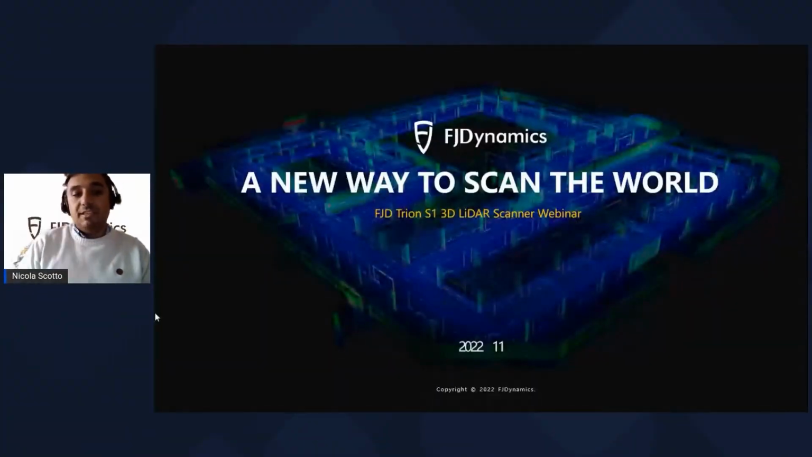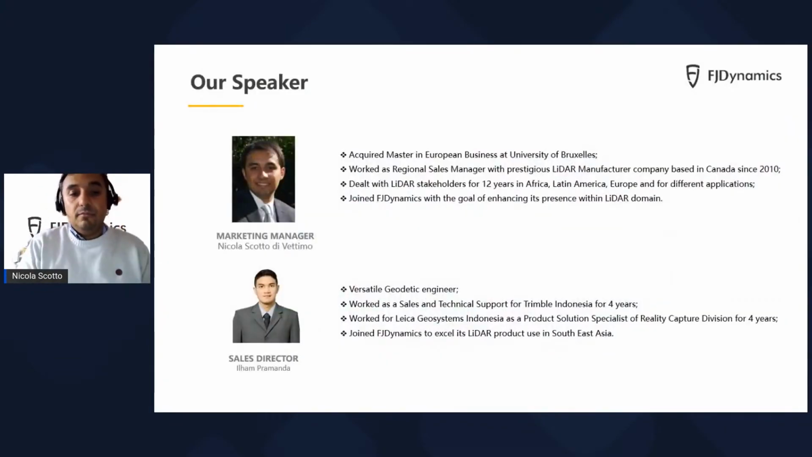So the title of this presentation is A New Way to Scan the World. That's the main goal of our new handheld laser scanner, the Trion S1.